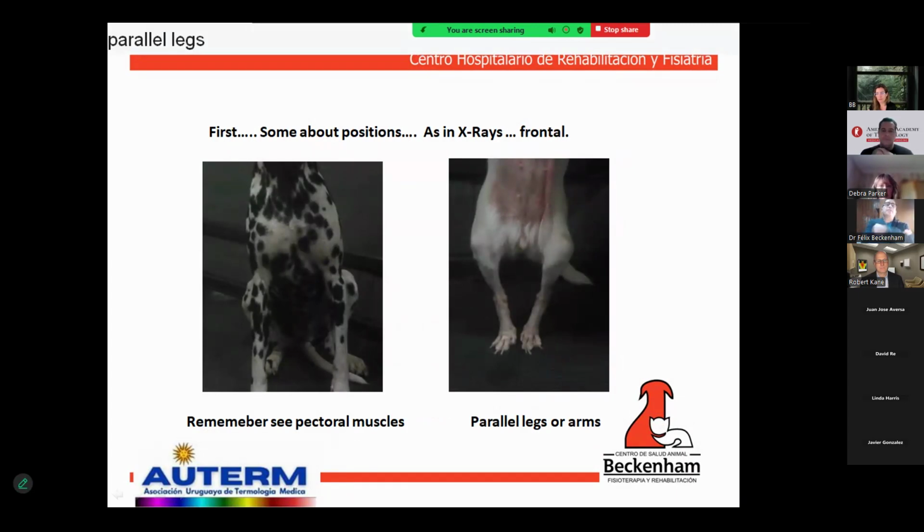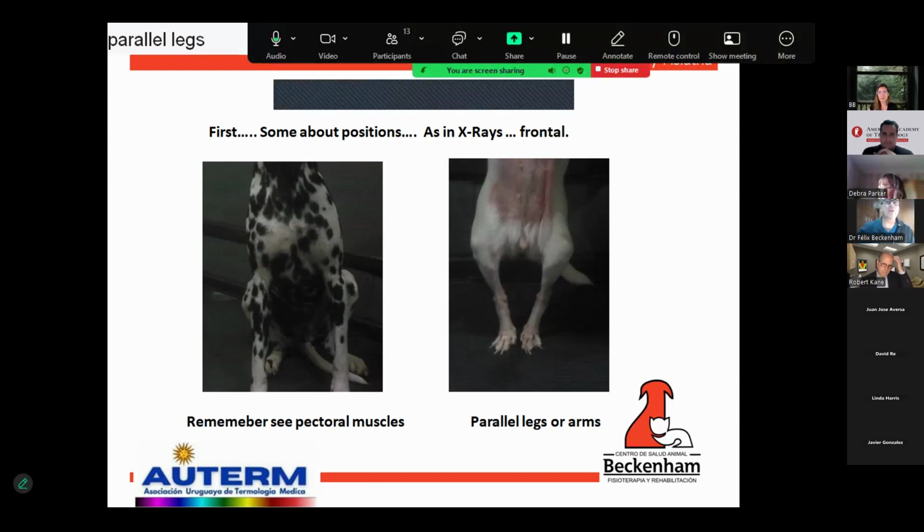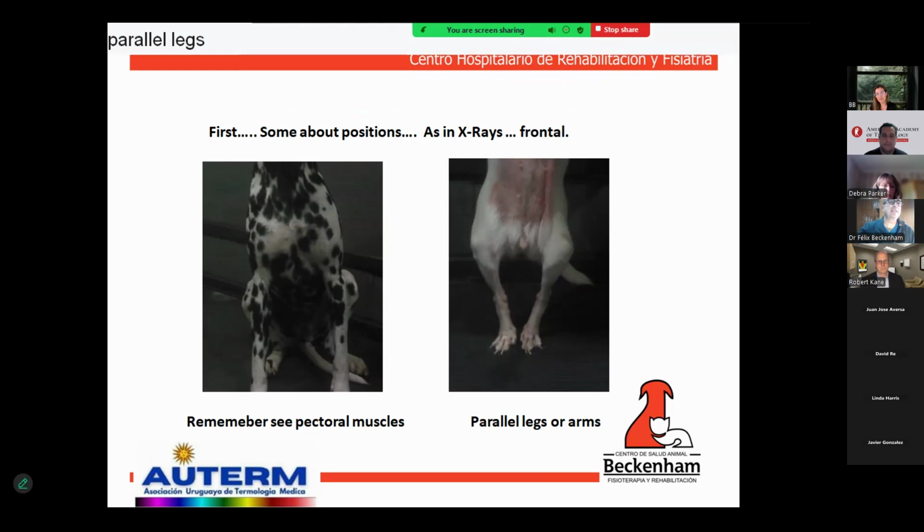As with many types of images, it is necessary to have strict positions that ensure interpretation. In this slide, we can see a frontal image of two patients, probably the easiest to capture since the dog's fear is reduced by being able to meet the patient's gaze with the thermologist's eye.